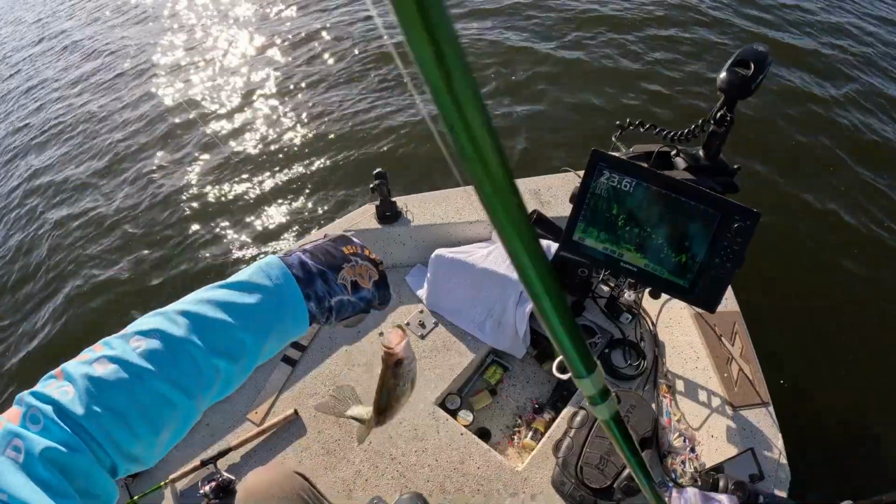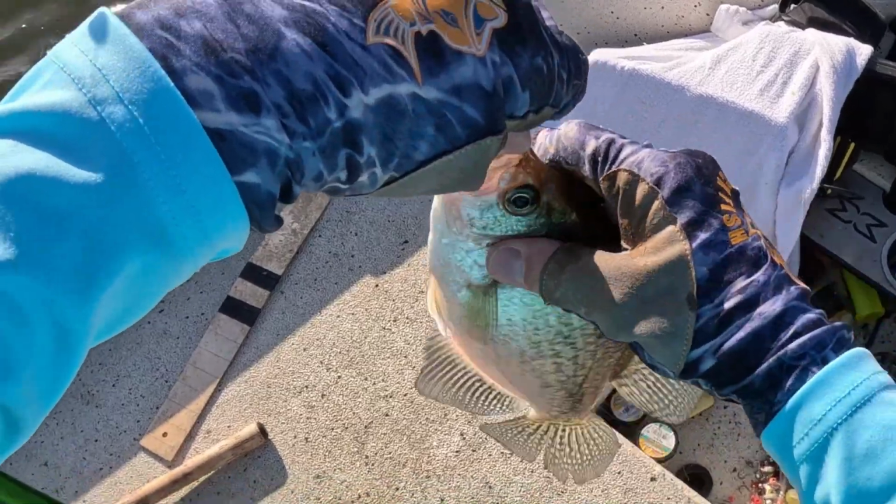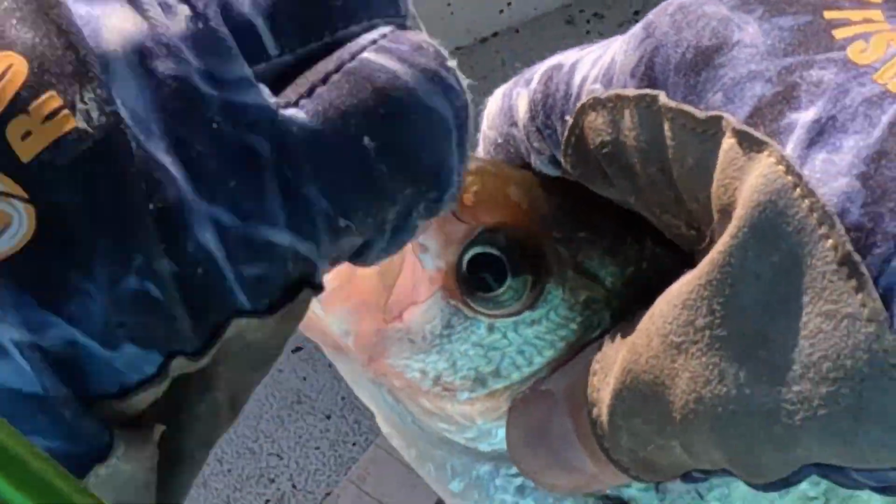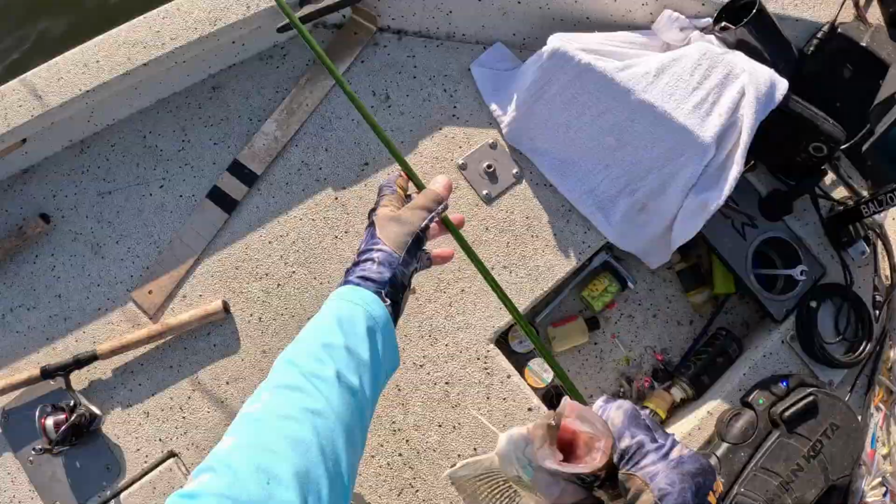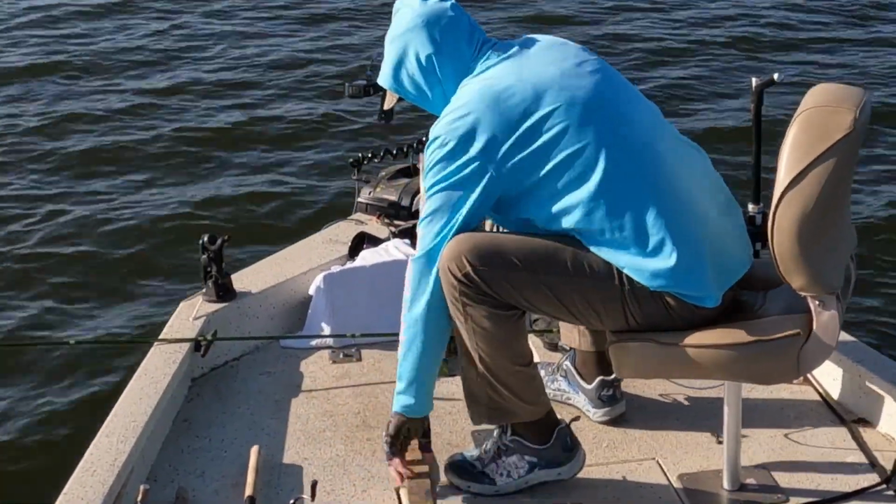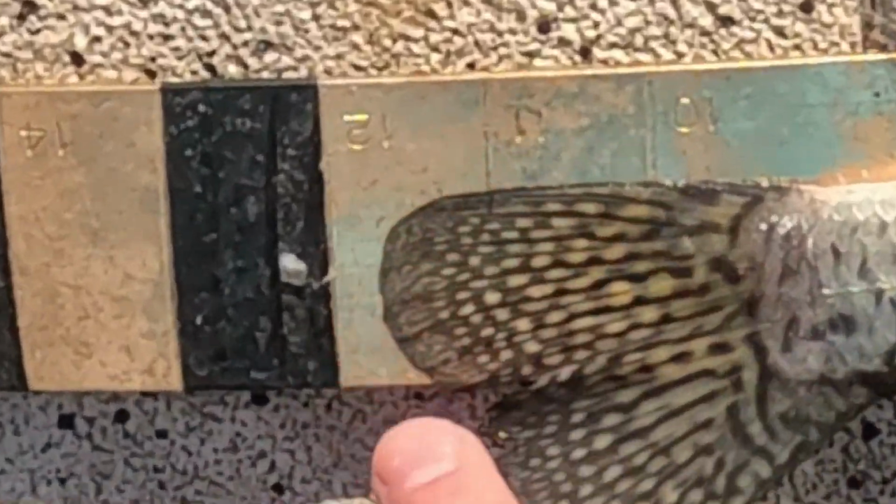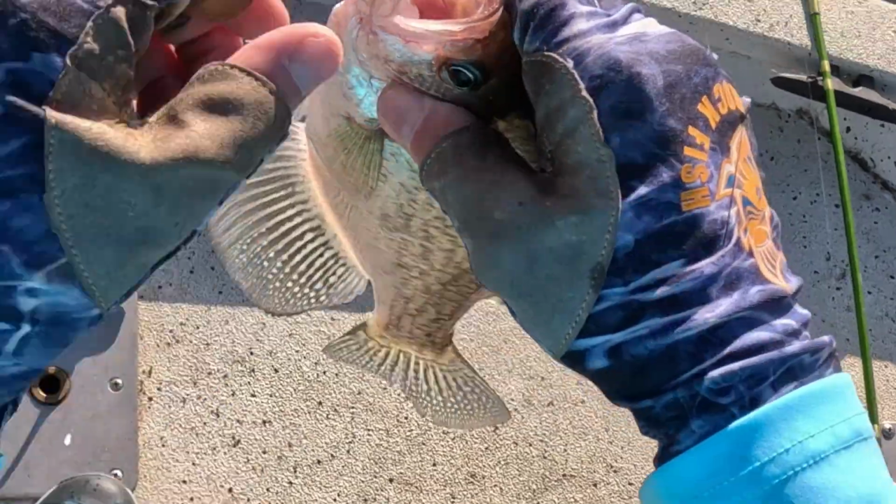That's what I'm talking about. This is a nice eater-sized crappie. I think it's like 11.5 inches. The smaller fish just taste a lot better to me. Also, they seem to taste better when you catch them during cold water periods. I don't know why. I just like eating fish better that I catch in the late fall and winter.